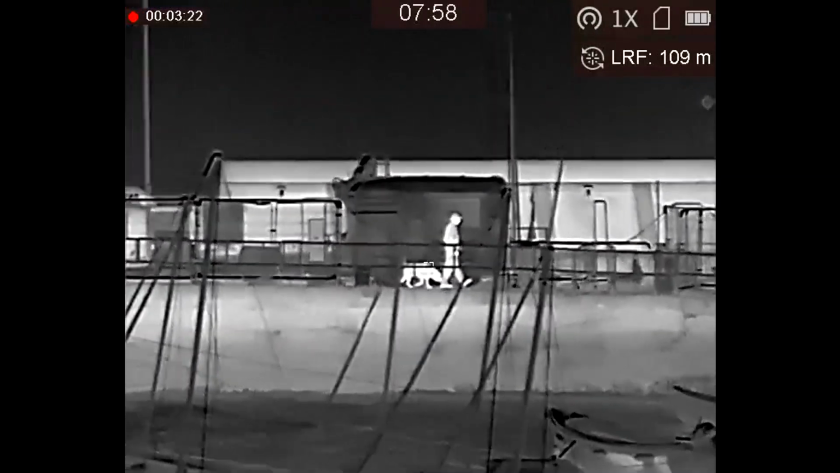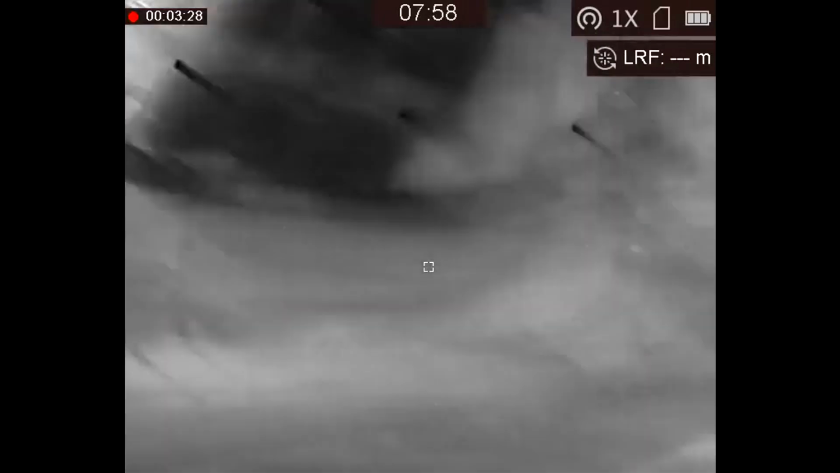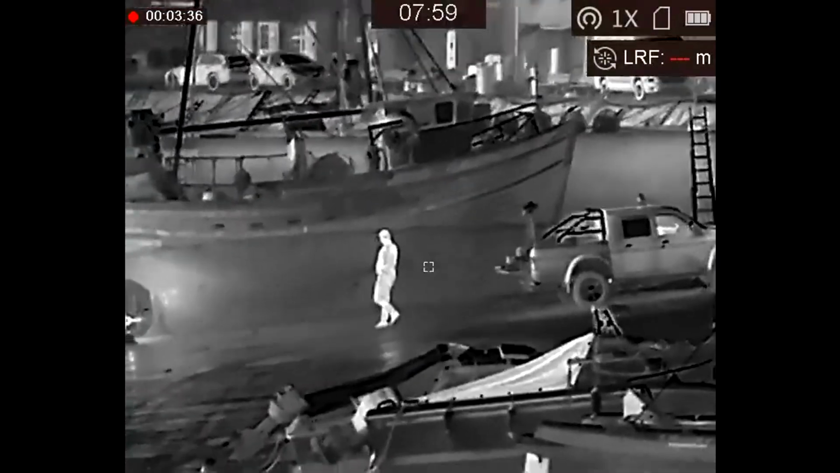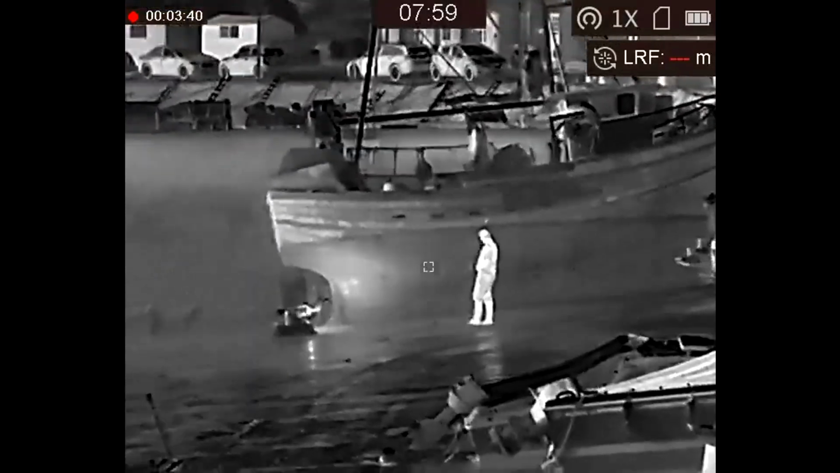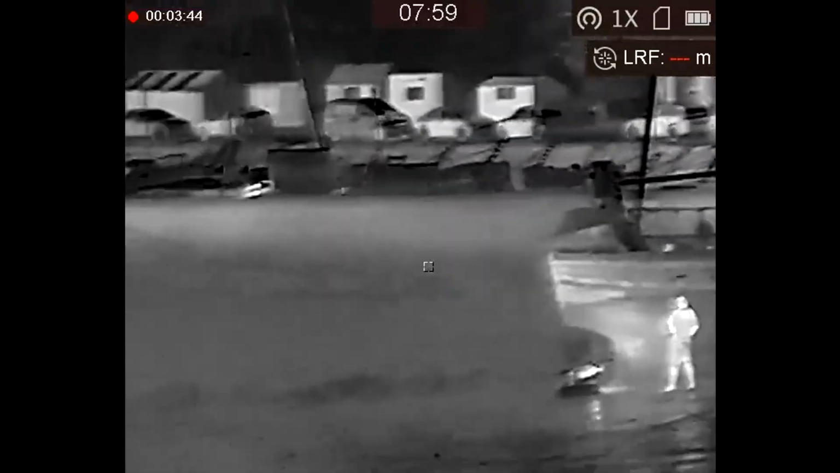So it does show that the infrared laser rangefinder on the Gryphon GH35L is a little bit sensitive to the fog in the air, but you can see the image is very crisp, and there's a lot of detail here, and it's 720 by 576, I think, the resolution, and very clear.